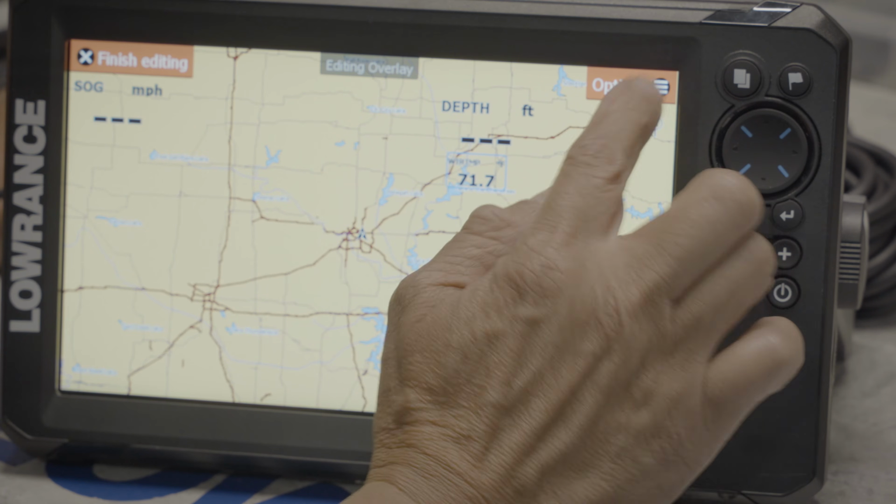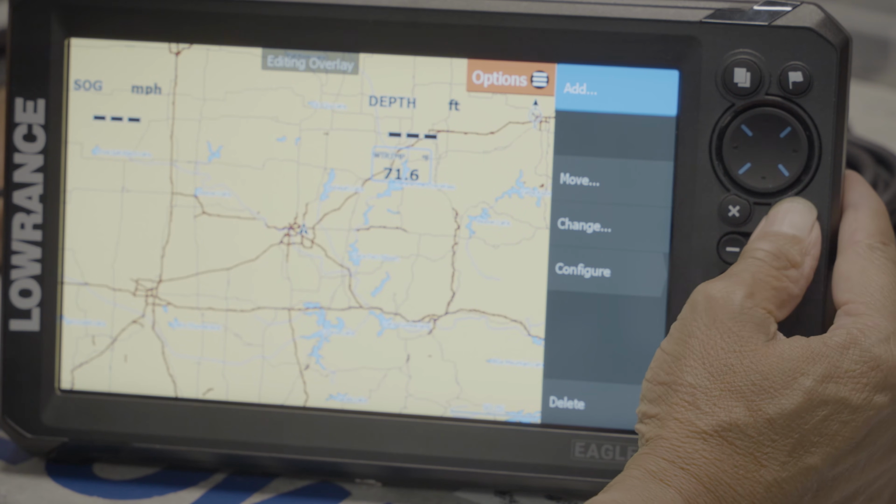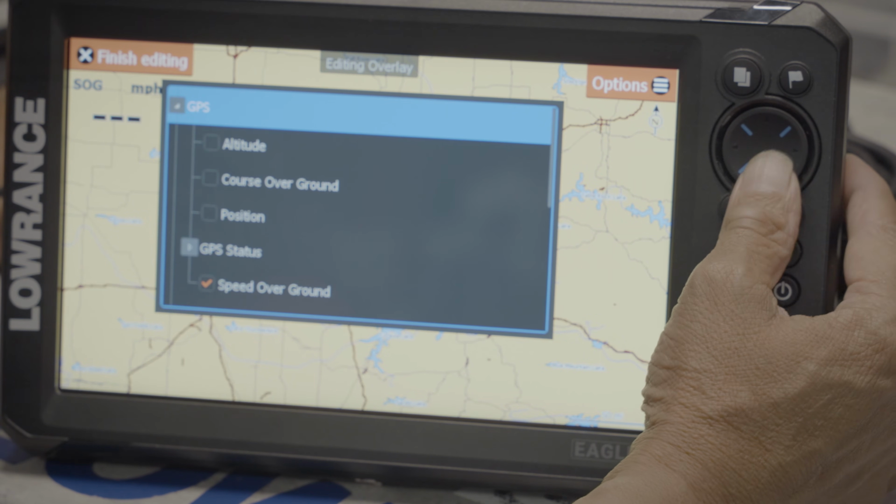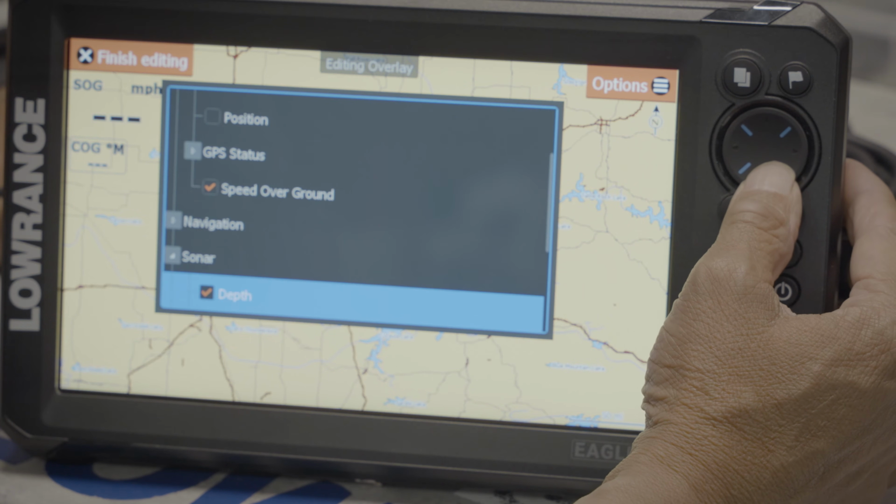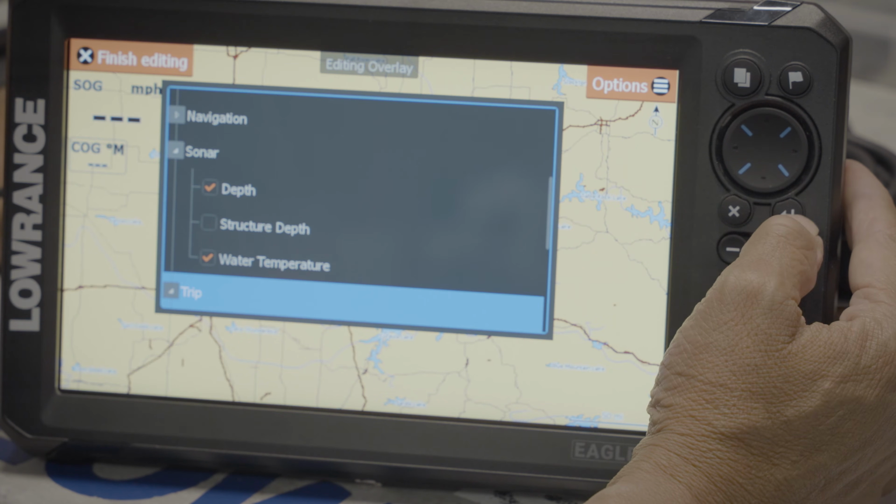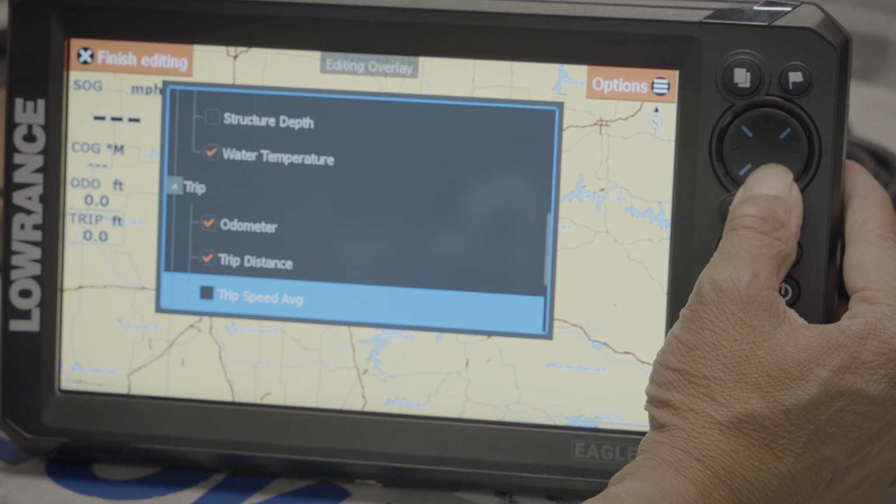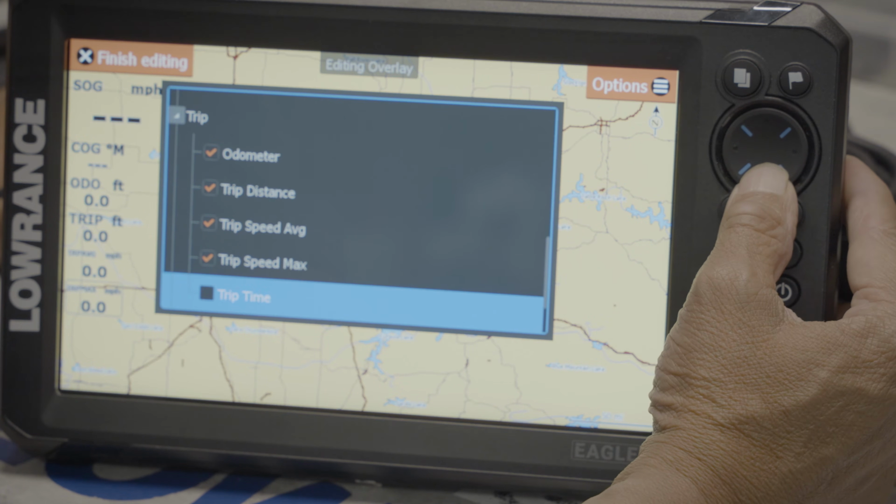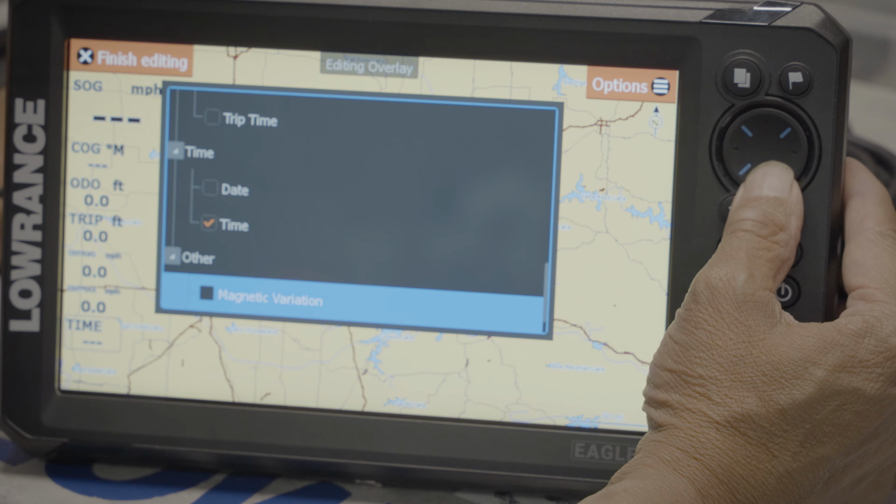We're going to options. We now need to add more information. Enter button. We definitely want to know our course, so we press enter. Course over ground. Arrow down. We would like to put trip information, so I press the arrow down button. I want my yearly distance, my trip distance, my average speed, max speed of the boat. Go to time, and we turn on the voltmeter.